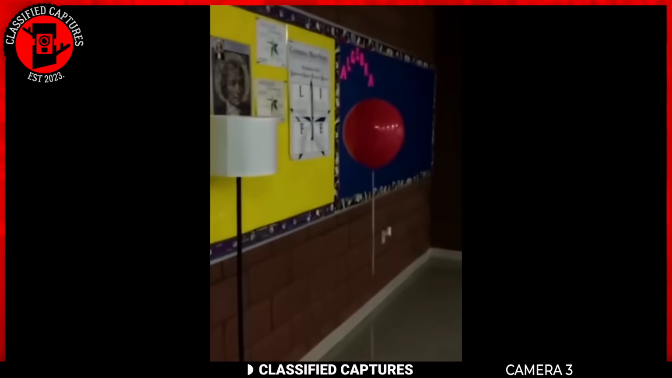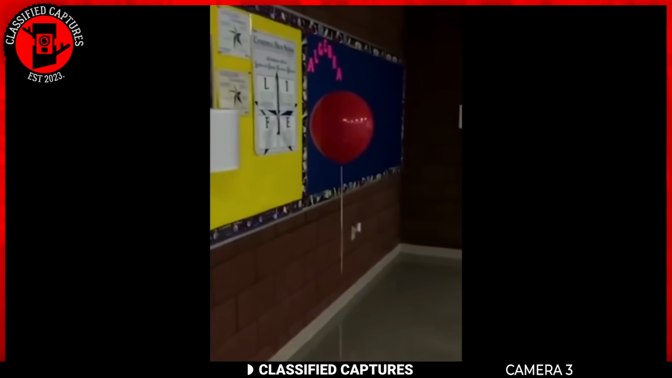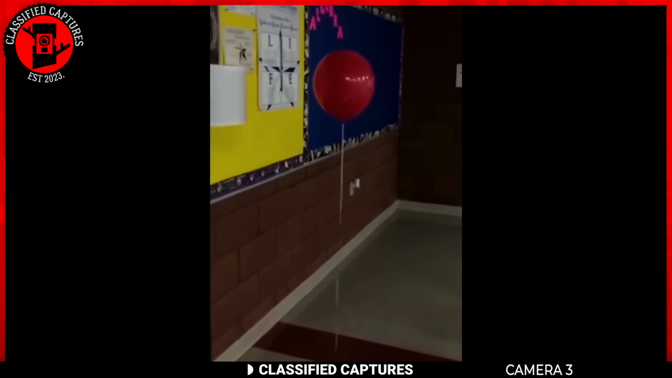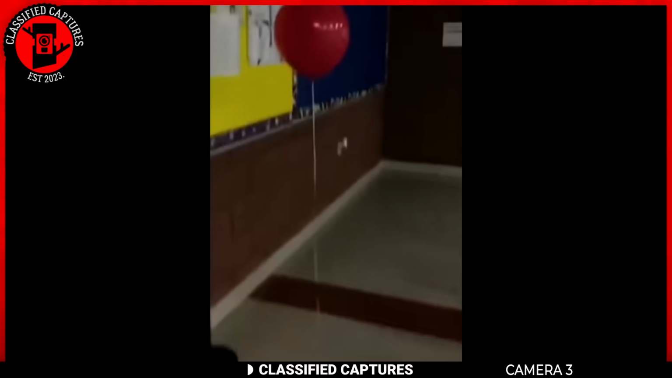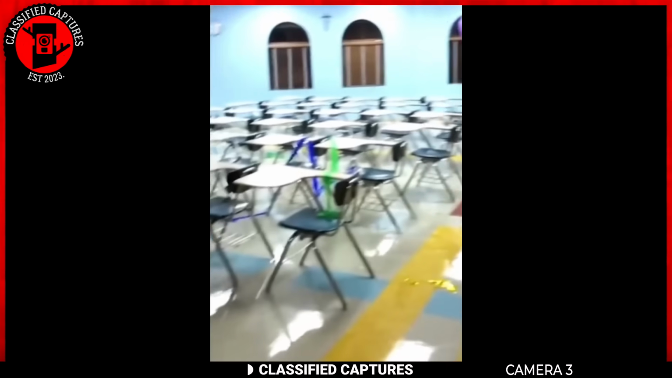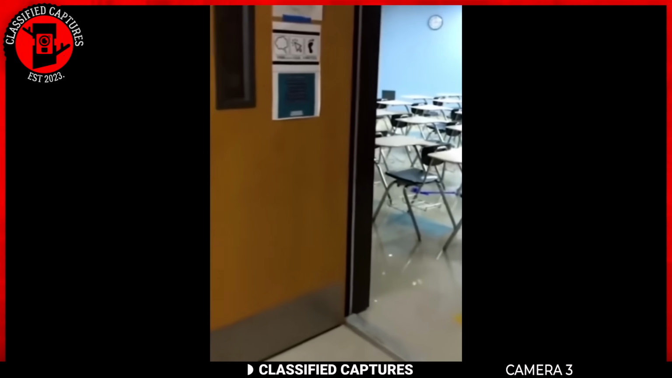As the custodian goes about his cleaning duties, an uncanny occurrence unfolds. The red balloon appears to follow him with an unnerving precision. While the other balloons remain stationary, this solitary red orb exhibits a calculated movement as if possessed by an unseen force.